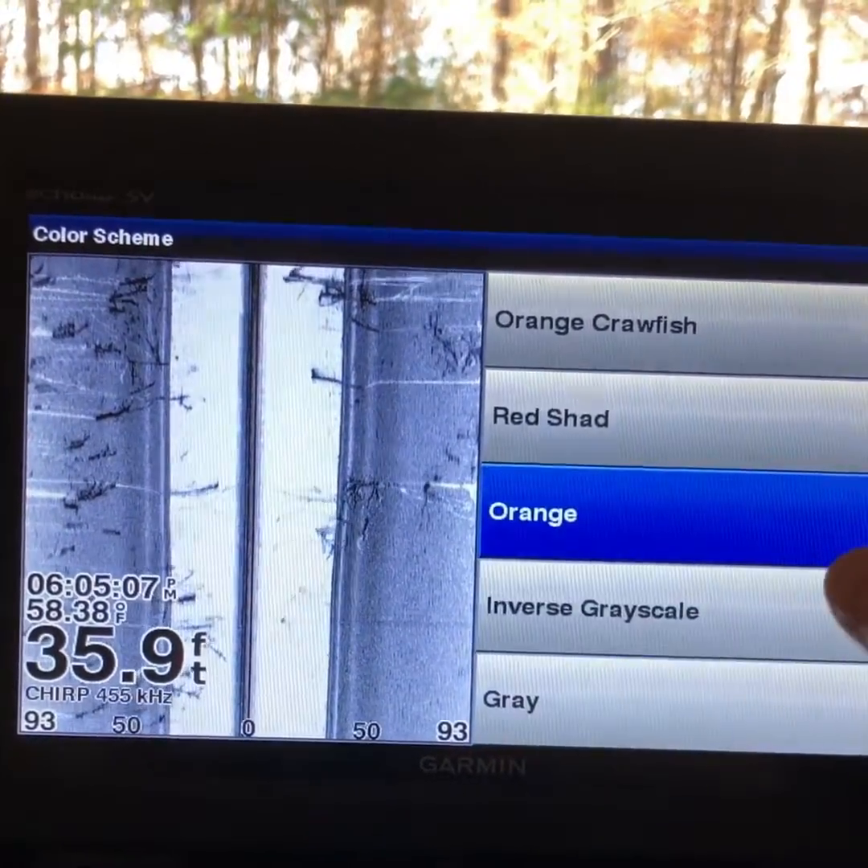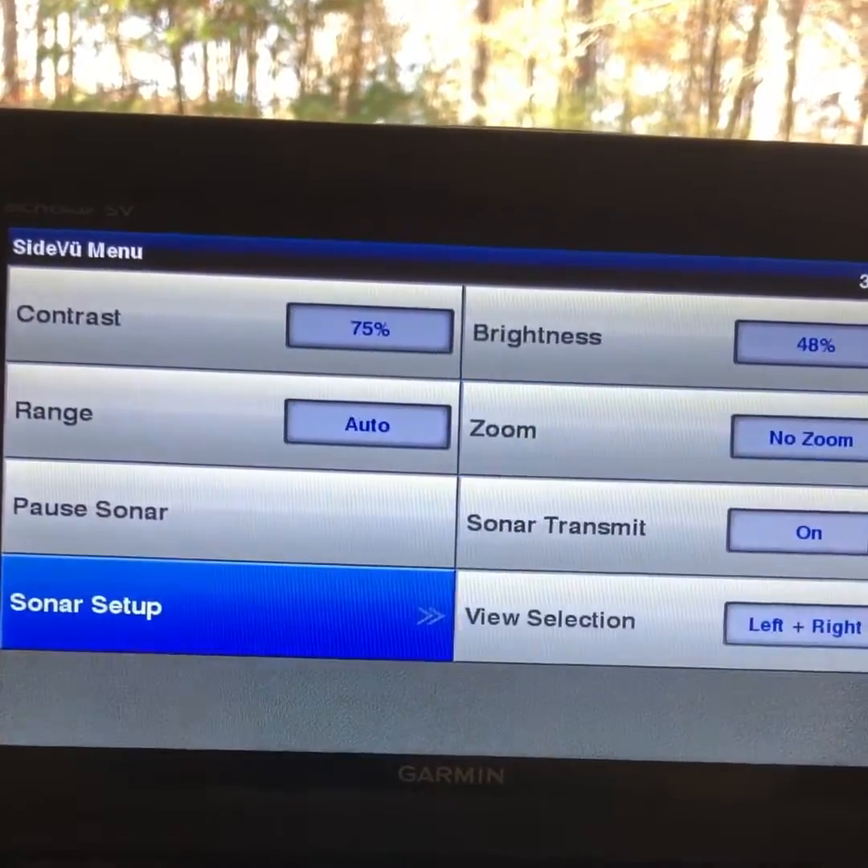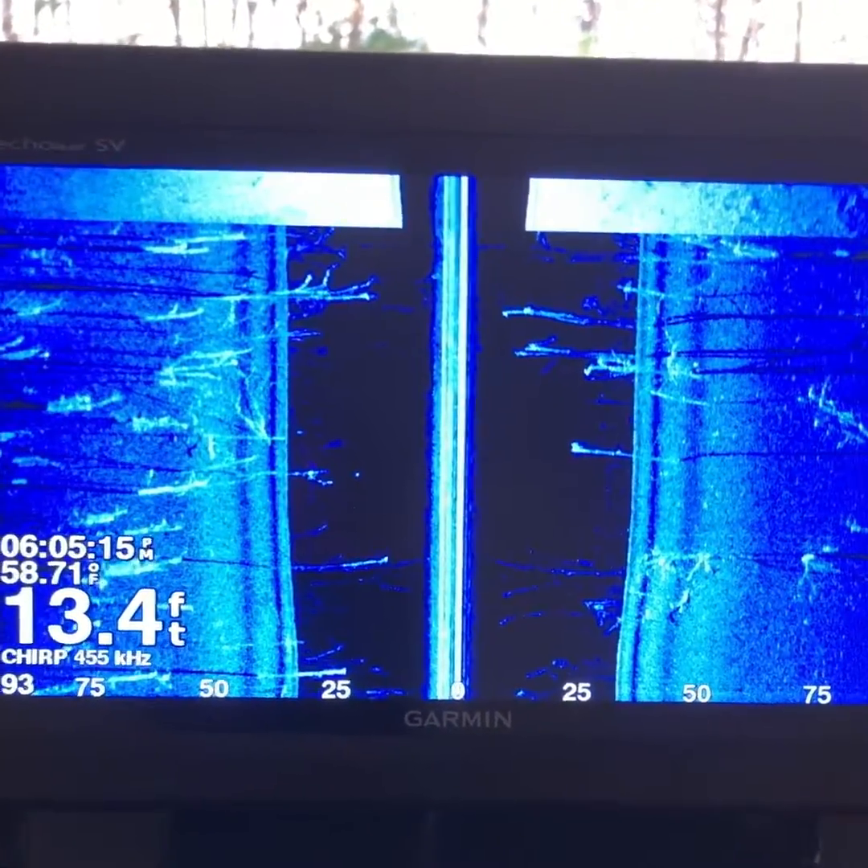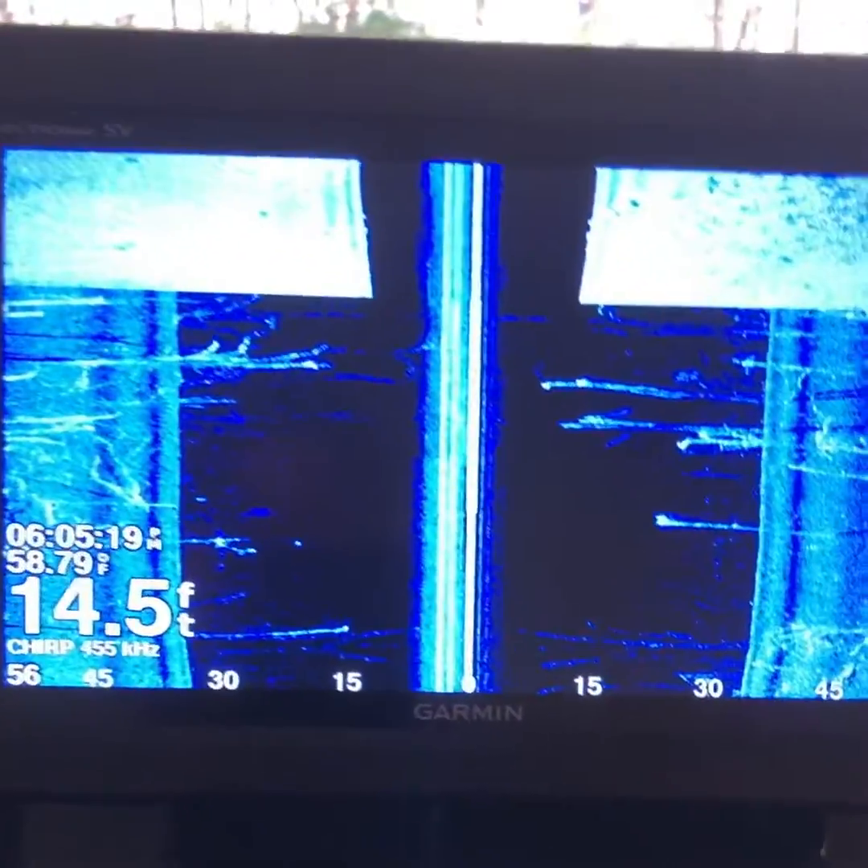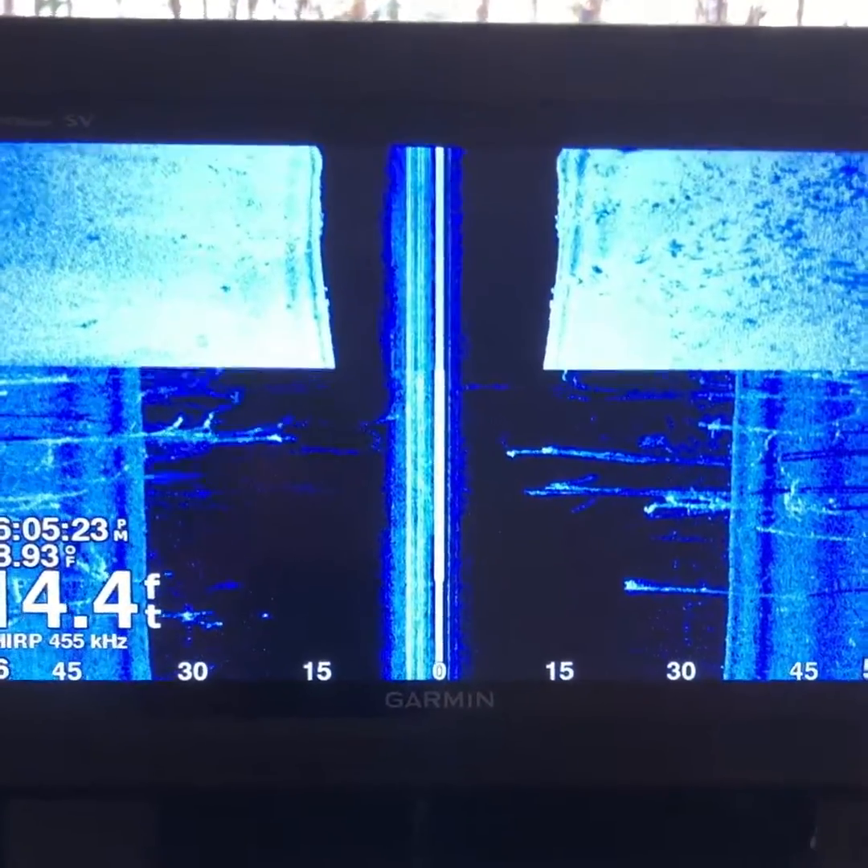So, you know, just experiment with what you got and what works best for your eyes, and just play around with it. So, the biggest thing is getting out there on the water and spending a lot of time with your electronics. But guys, that concludes my lesson on how to do basic settings on your sonar to get you the best return.